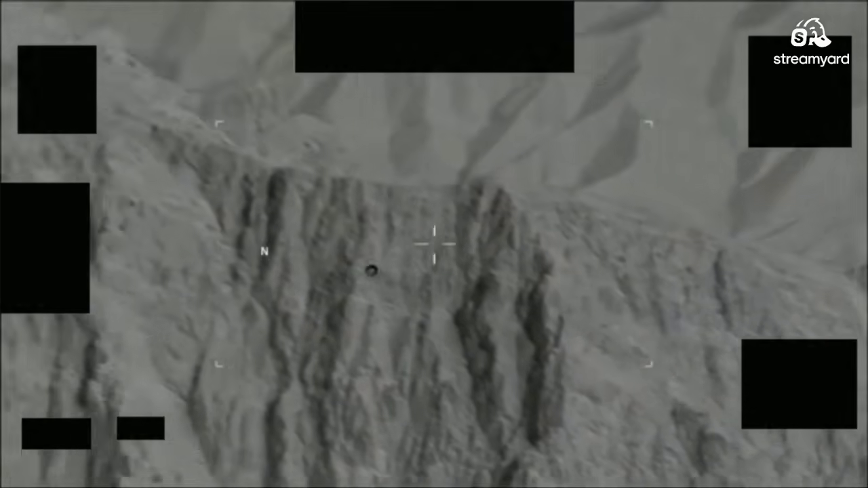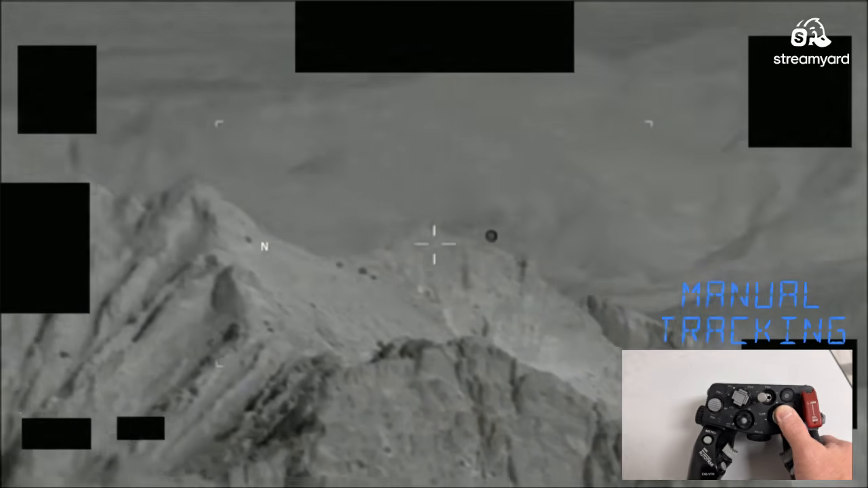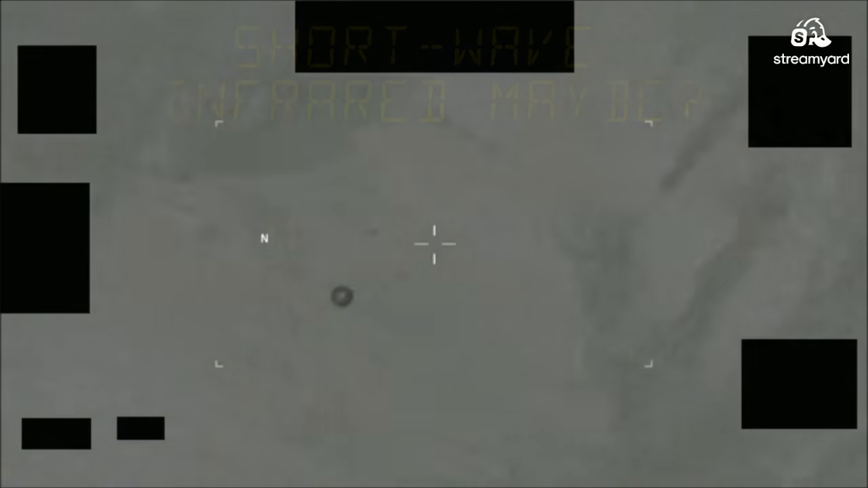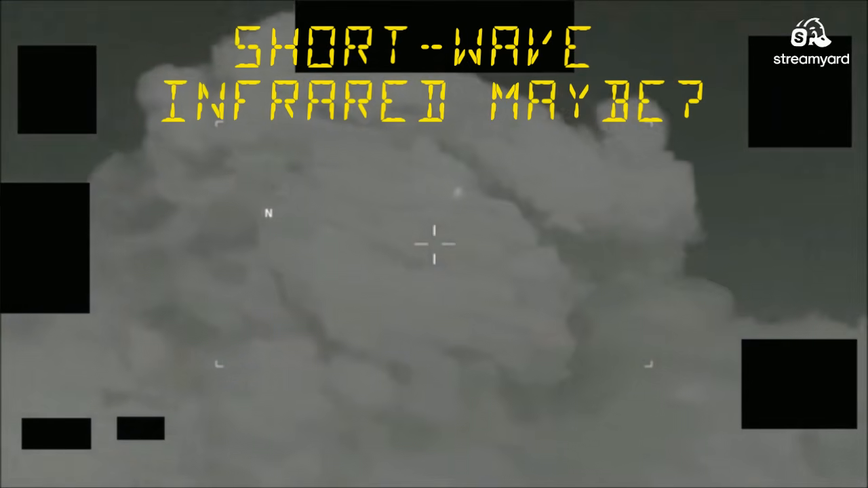Here we have a balloon. It looks like a balloon. But then again, what kind of balloon? Mylar would be reflective. This doesn't seem to be all that reflective. And a latex balloon, I don't think you'd be able to see all that well. Okay.